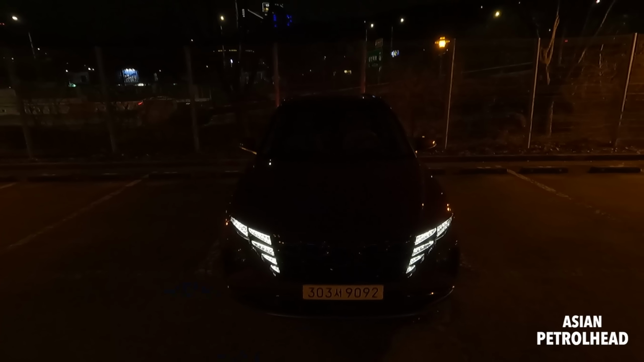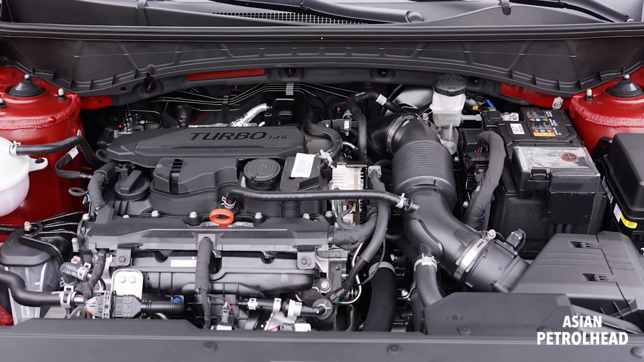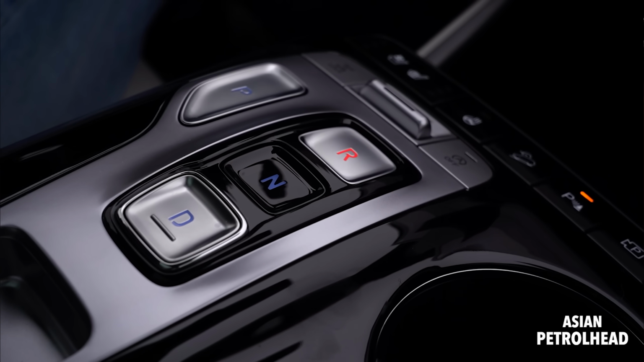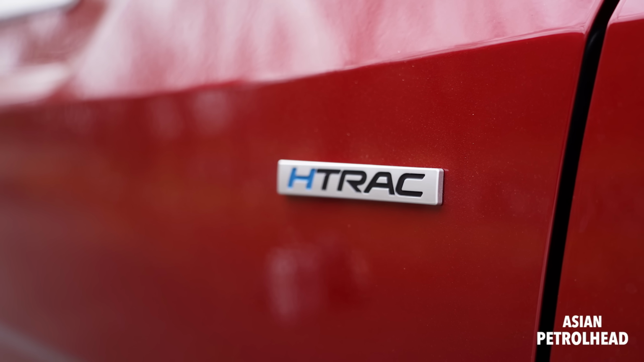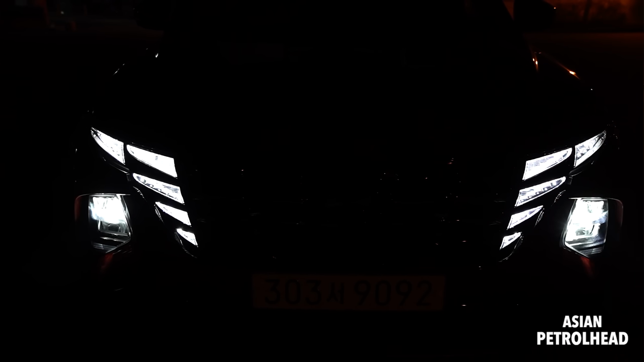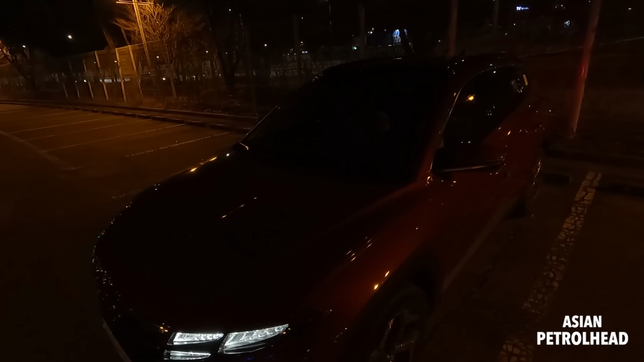Today we have the all-new 4th generation Hyundai Tucson for our night drive. It actually came with a 1.6 liter turbocharged gasoline engine, mated to a 7-speed dual clutch transmission. Our tester also came with an all-wheel drive system. So we're going to show you what it looks like from outside quickly, showing you the headlamp system, tail lamp system, and also show you the inside and go for a quick night drive.